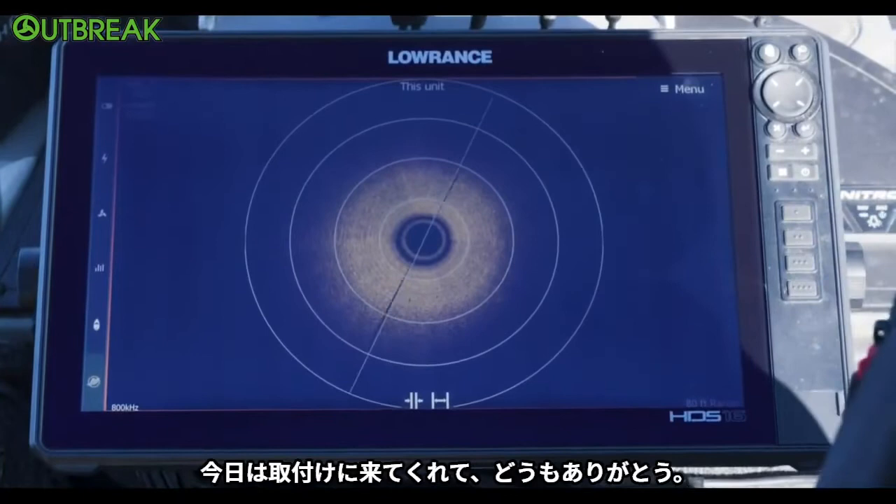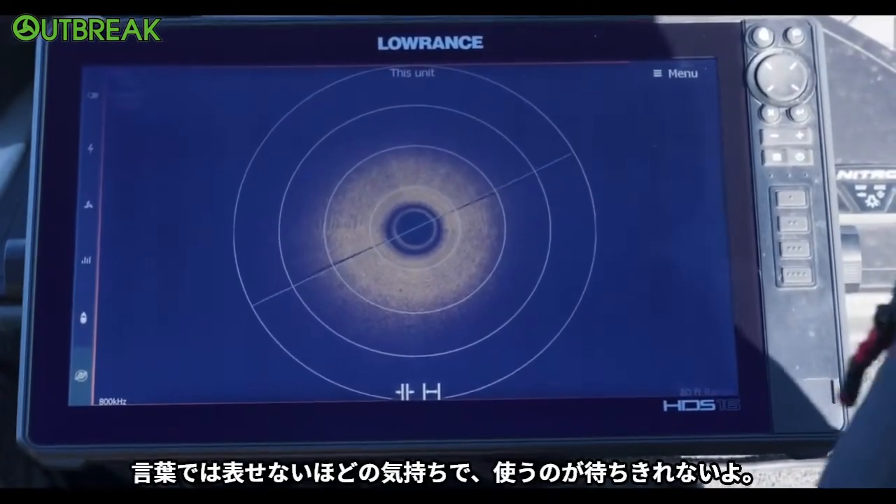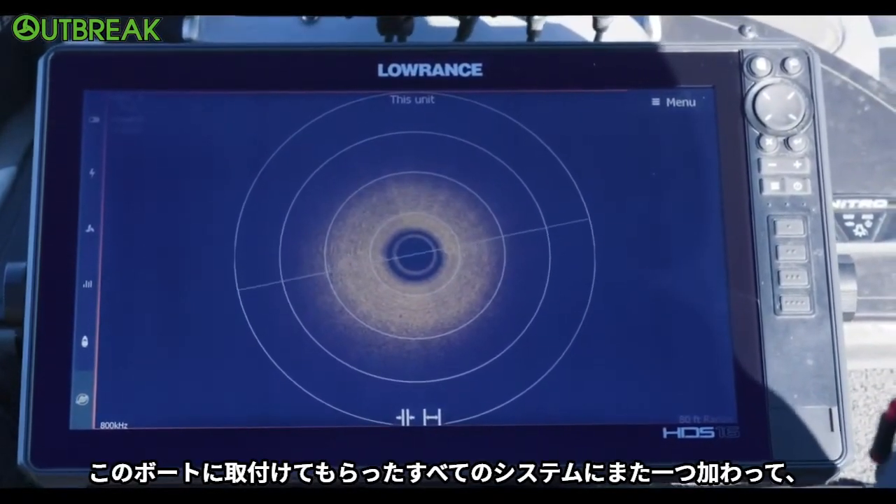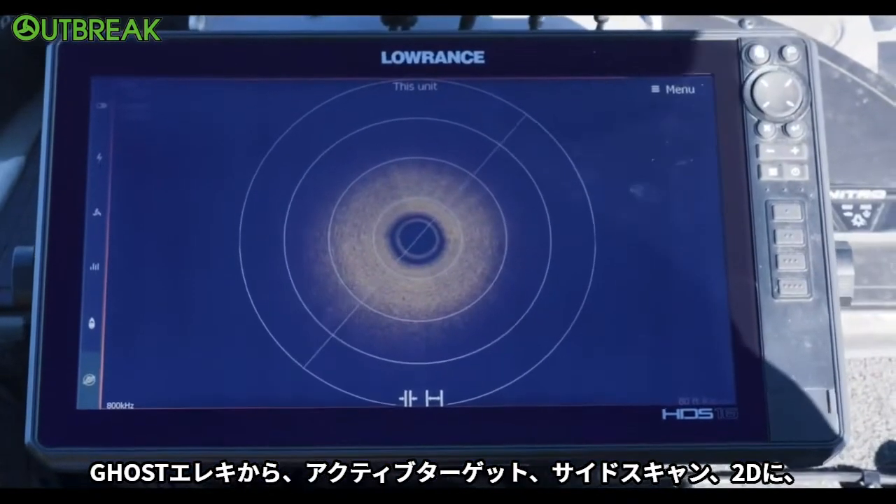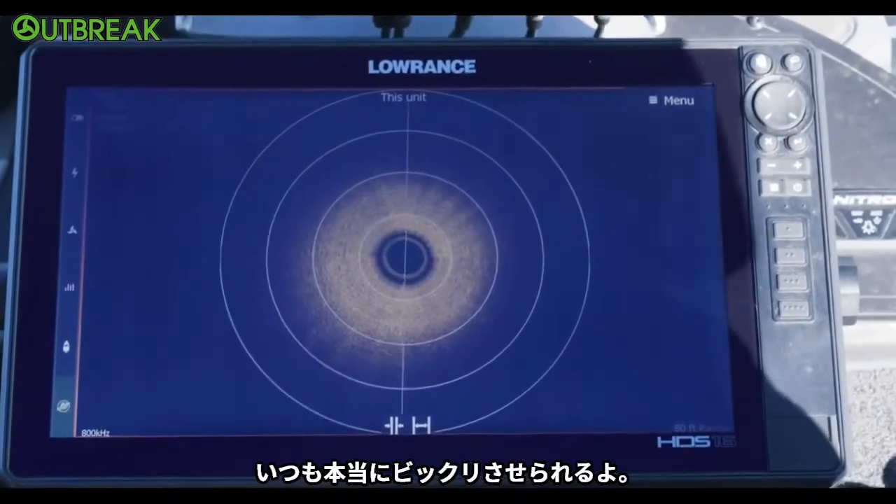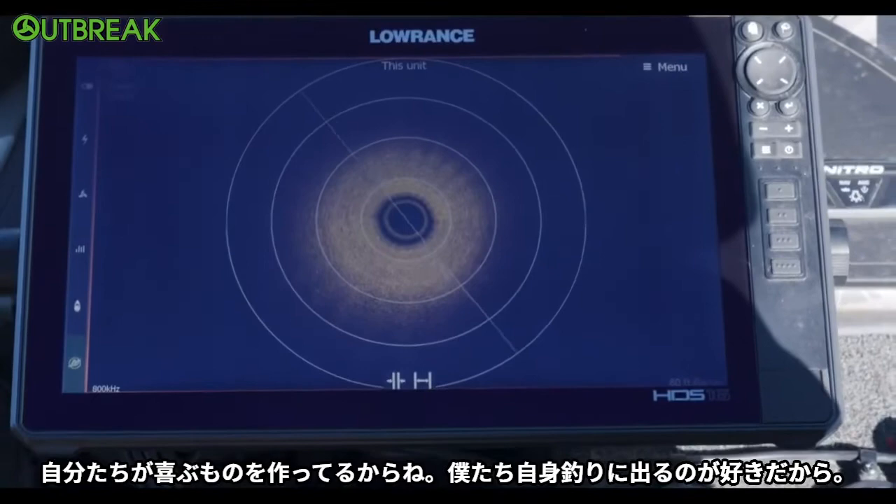Super cool, man. Thank you so much for coming out and putting this on my boat today. No problem, I'm beyond excited. Can't wait to use this application. It's just another tool in the whole system you guys have built for us, from the trolling motor to the active target to side imaging 2D. Now we've got 360. I just can't thank you enough. It's really phenomenal. We do it for you guys, we do it for everybody, and we do it for ourselves because we love to get out and fish.